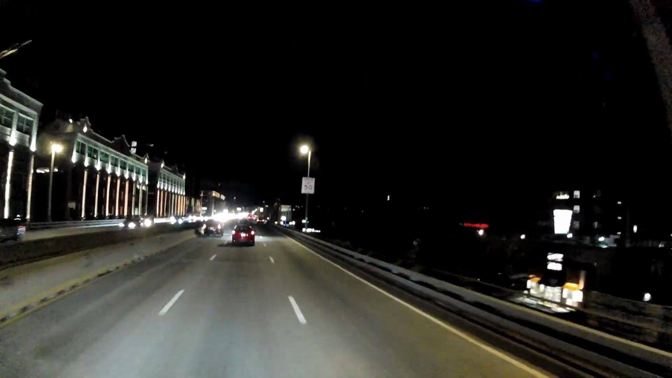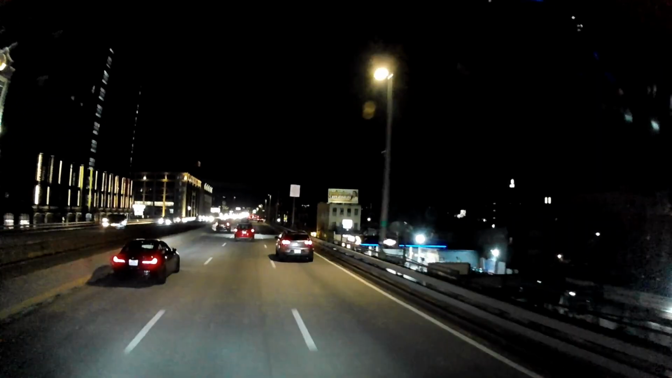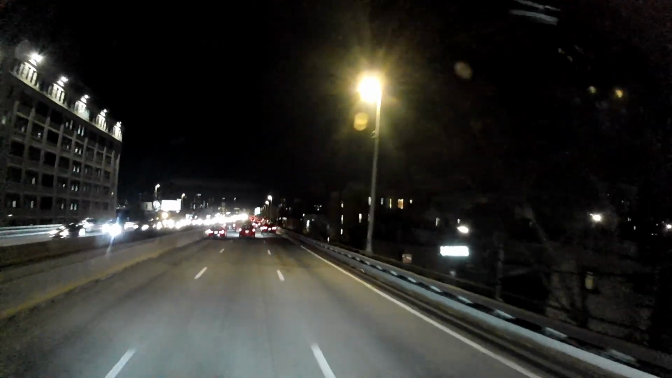Brooklyn has a different energy at night. You see apartment buildings, warehouses, late-night restaurants, trucks on the highway, everything moving but not rushing. Highway signs start appearing, Manhattan Tunnel, Downtown. Traffic tightens up a bit, and the city begins to feel closer and closer. The roads curve, merge, and twist as we work our way toward the tunnel entrance.